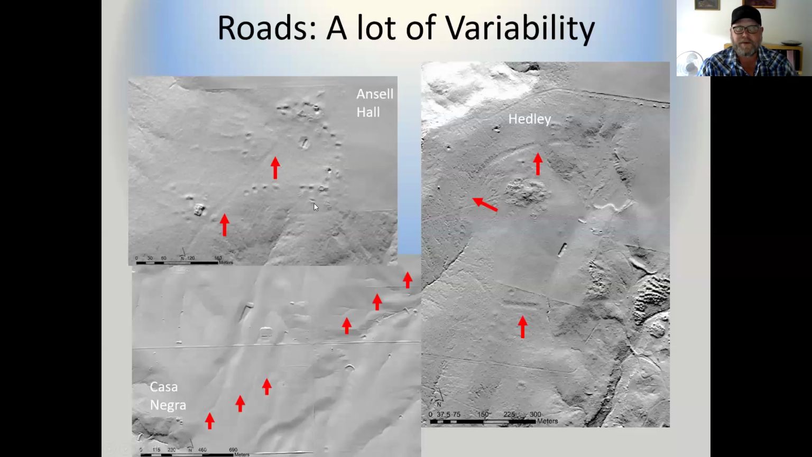So all these roads, there's a lot of variability. Some of them are circular, some of them are really big in scale, some of them are more internal and straight. And so trying to sort out typology for these landscape features is one of the things we're trying to work with collaborators on, so that we're talking apples to apples.